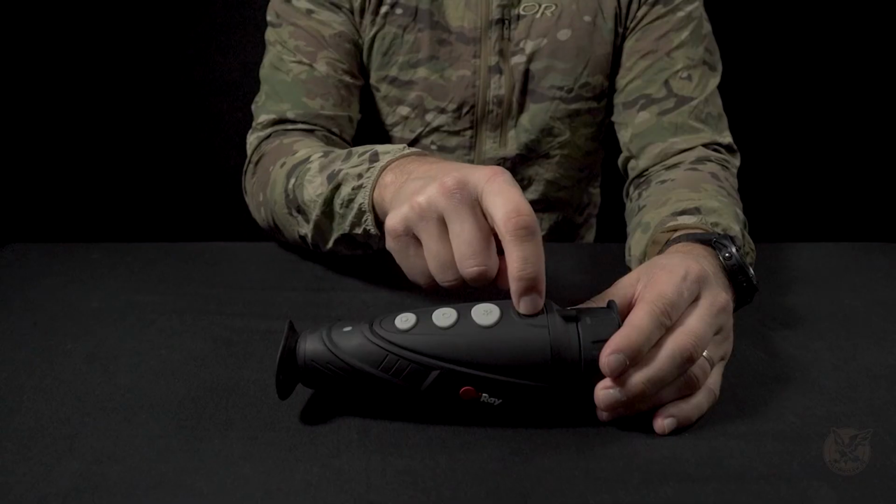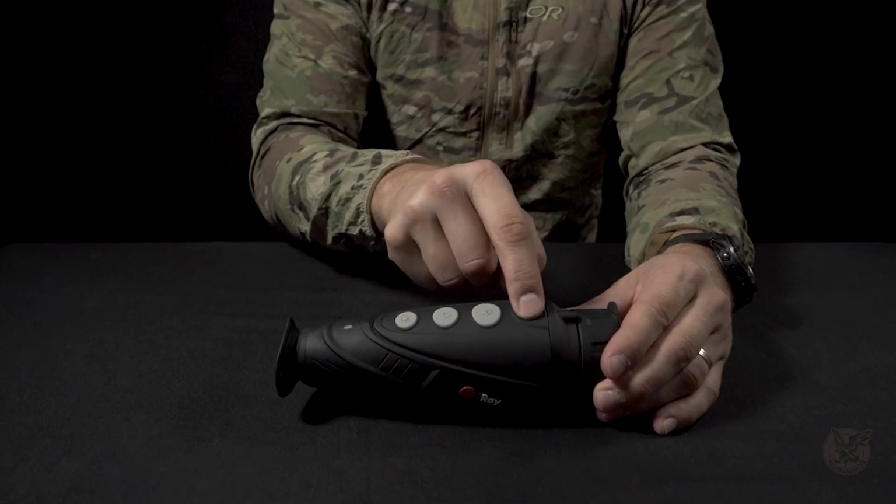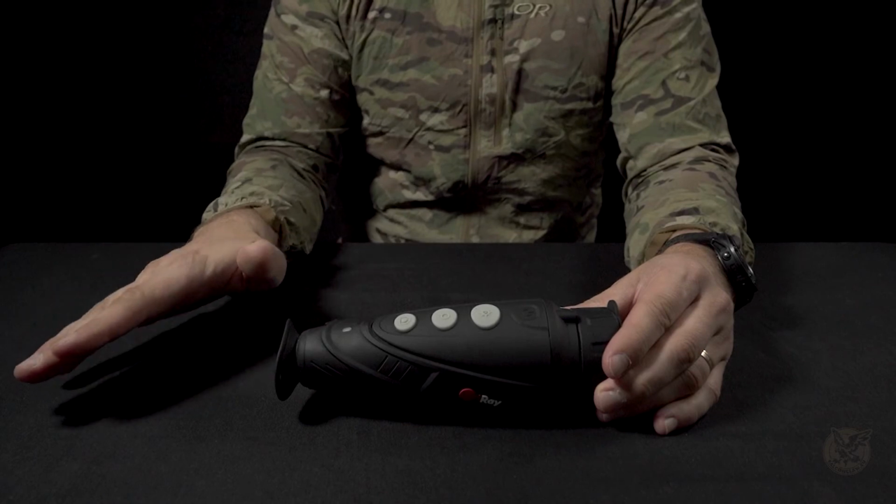The good thing about that button is that if you just press it once, like this, it goes into standby. And for the next 15 minutes, it's going to remain there. Once the unit is in standby, you just press the button and it's on. So it's really convenient to use.